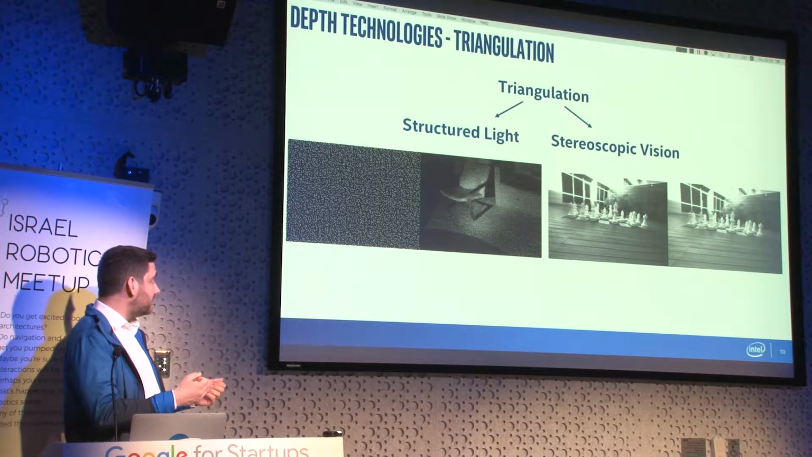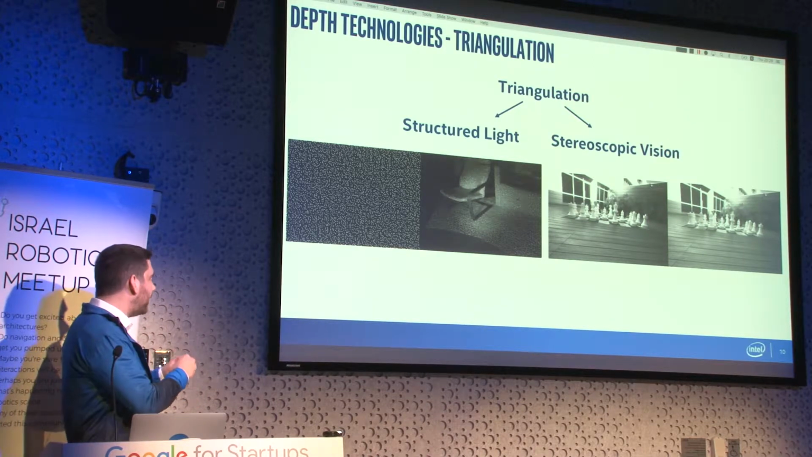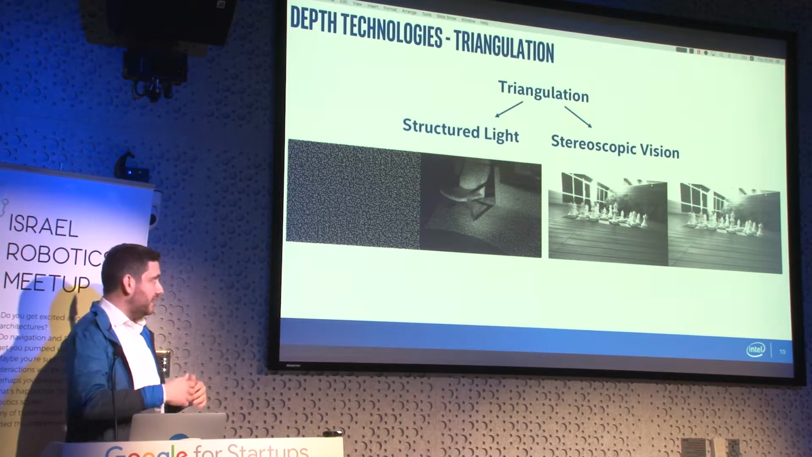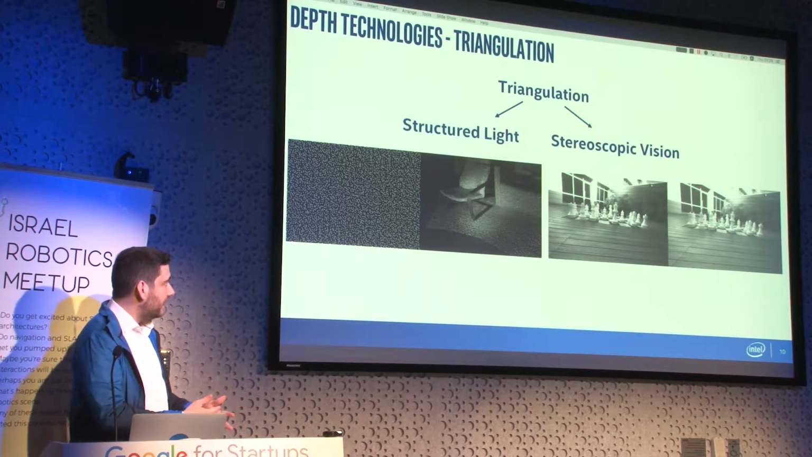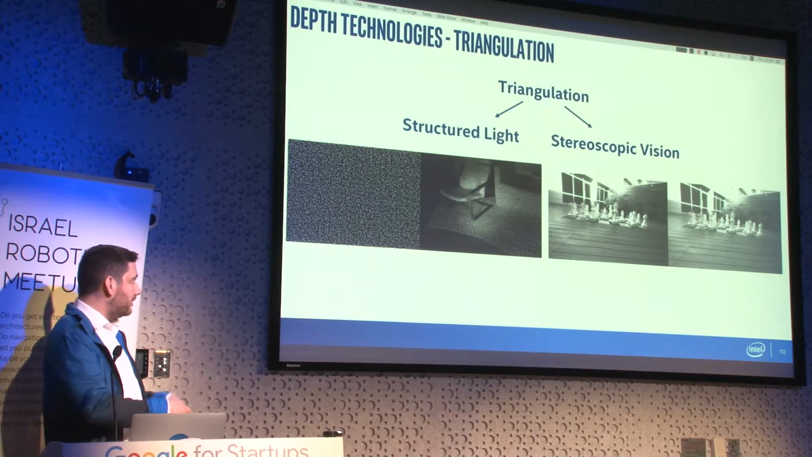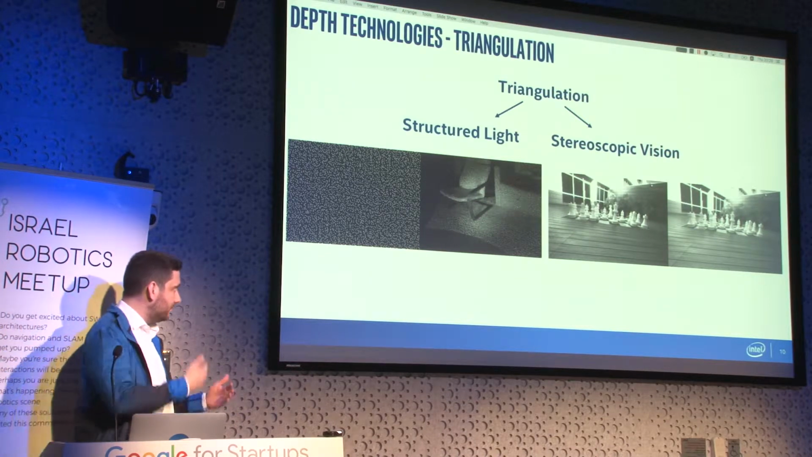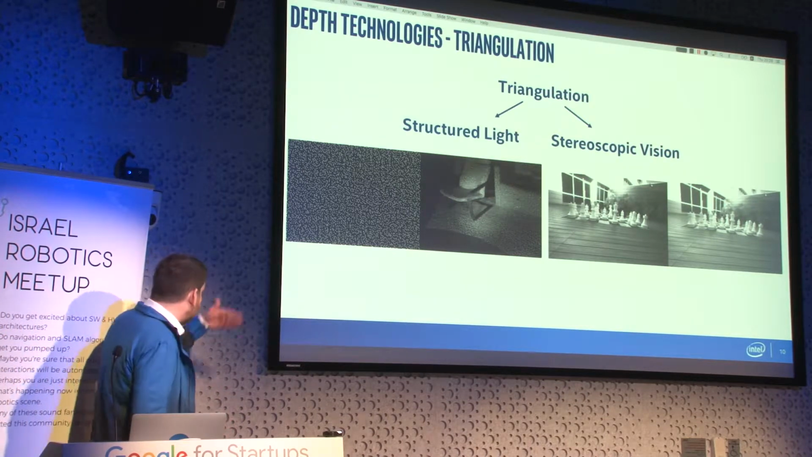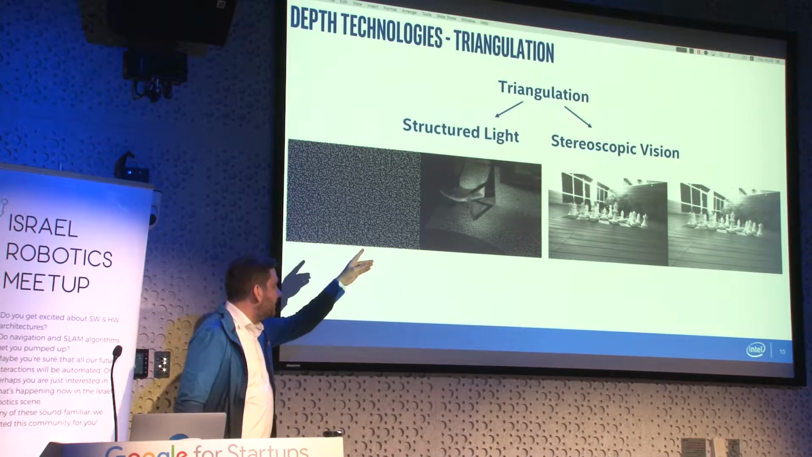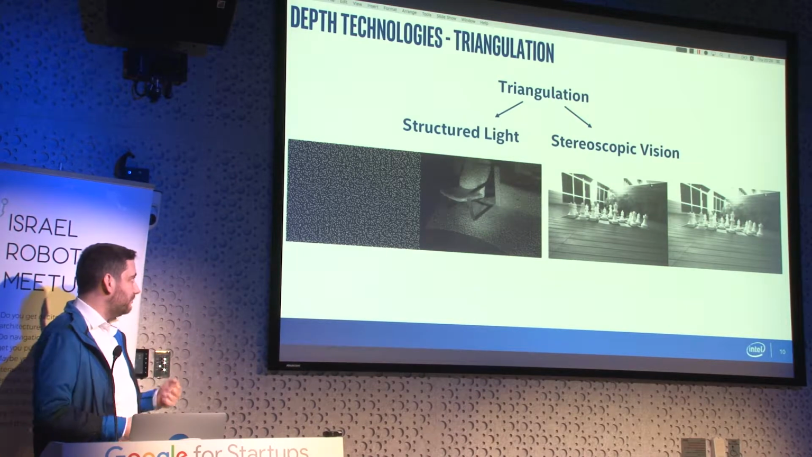And the sensor is projecting a fixed, hard-coded pattern into the environment, and is calculating depths based on how the geometry of the environment is distorting this fixed pattern. So basically, for every pixel in the pattern, it finds where it falls on the image, and that way calculates the depths based on triangulation.